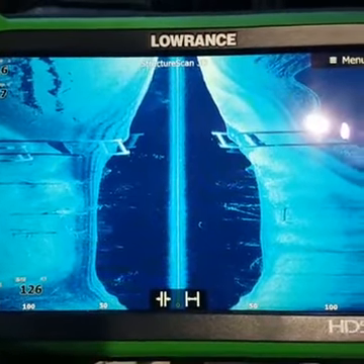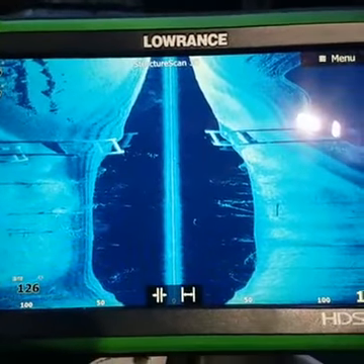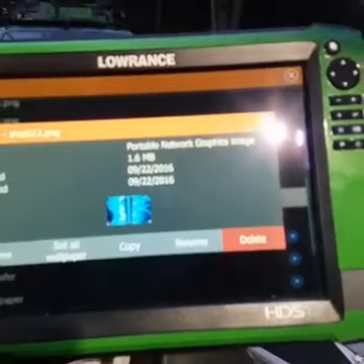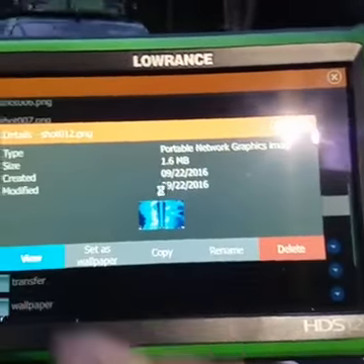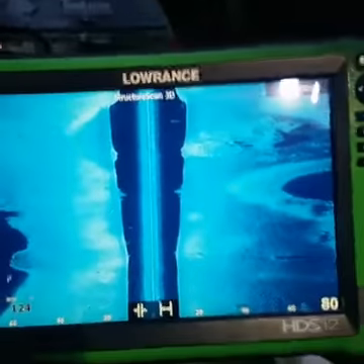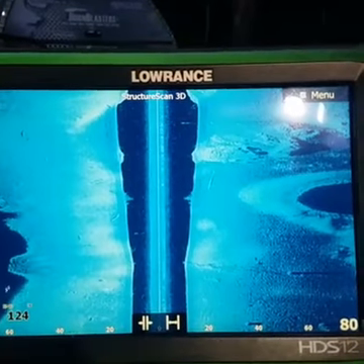But anyway, let me see one more screenshot here. Okay, so let's view this one. I'm going to show you one more, and then we'll get back to the setup.